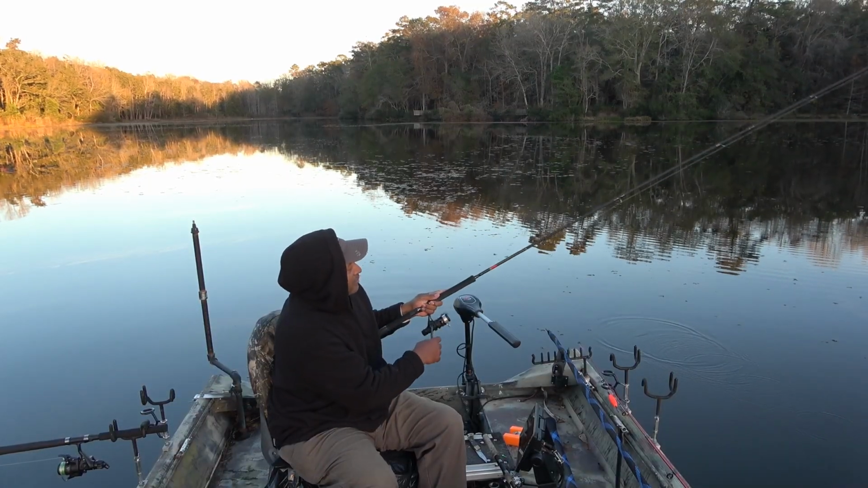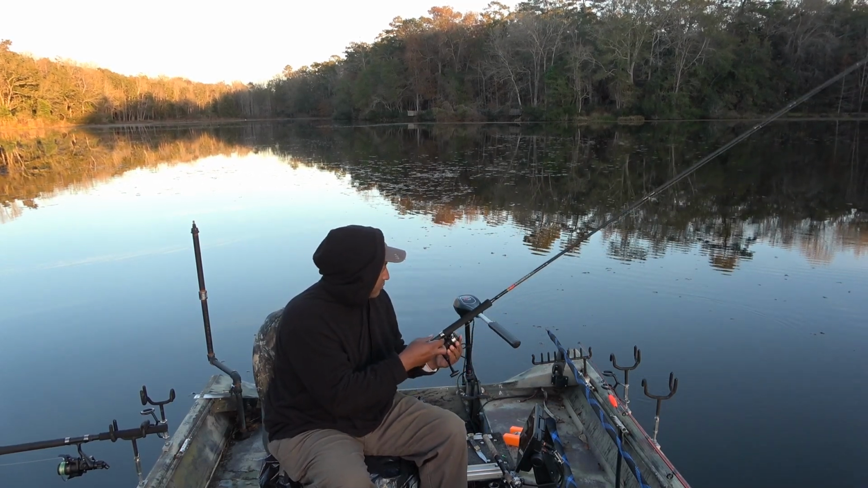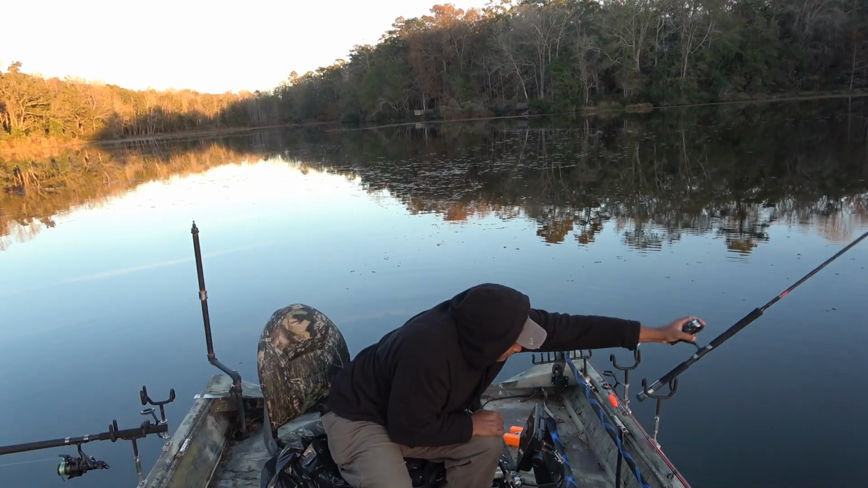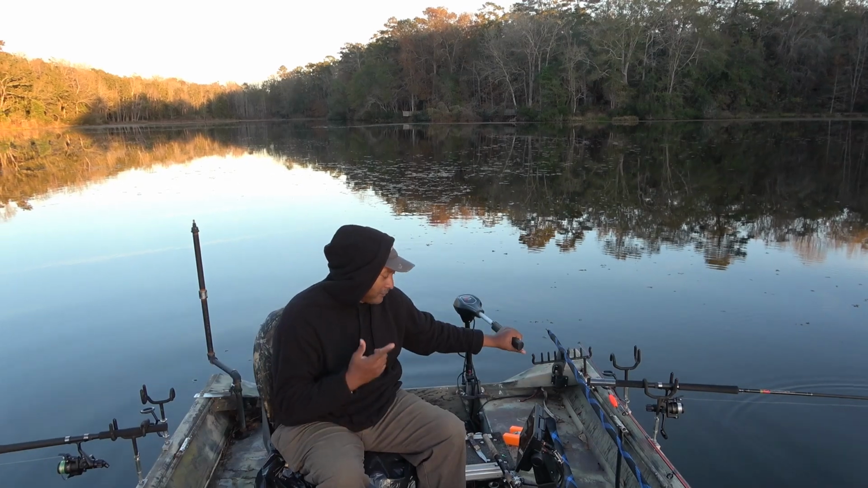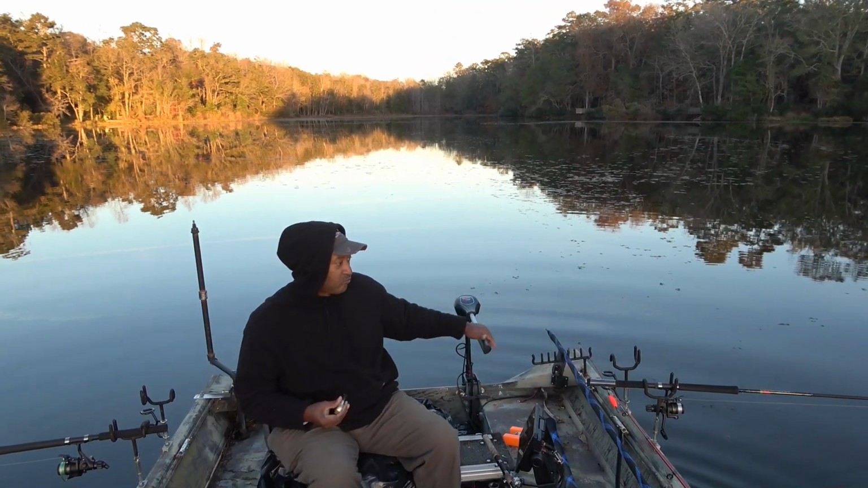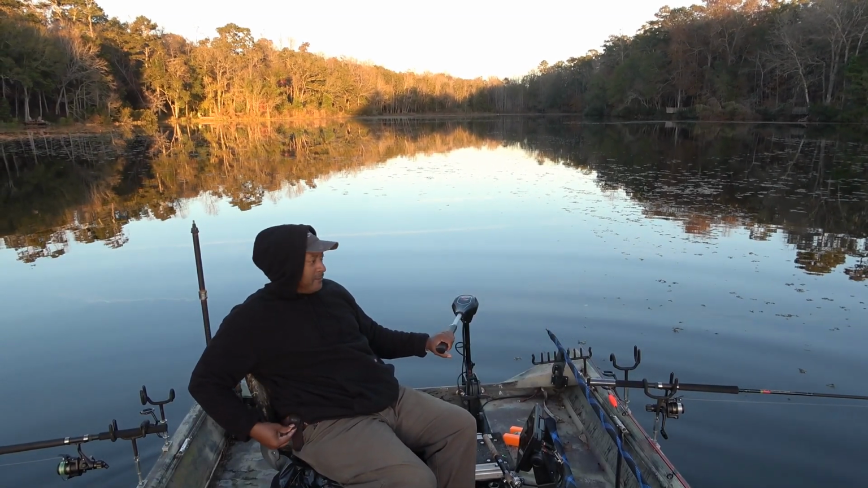Okay, how deep was this? About 6 feet maybe? We'll try that. I wonder how many bites I had over here while I was doing that. My last run anyway, I got to get out of here.